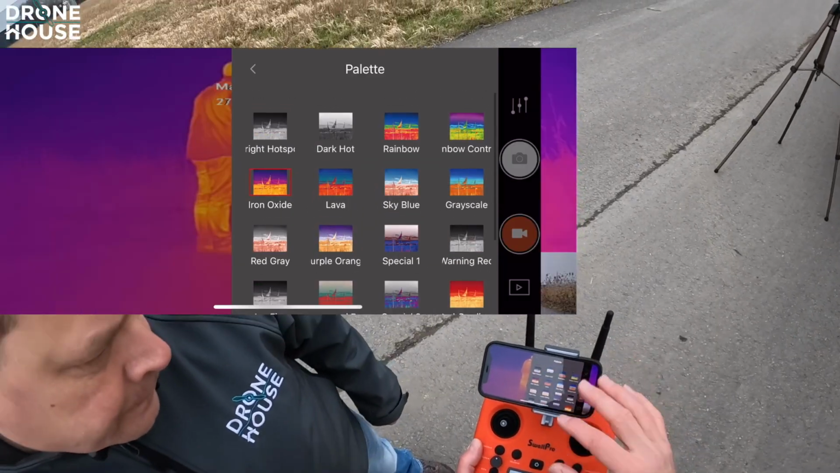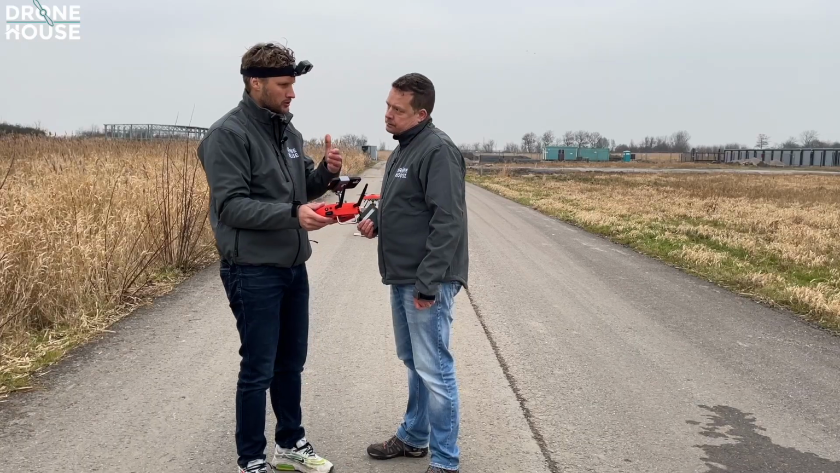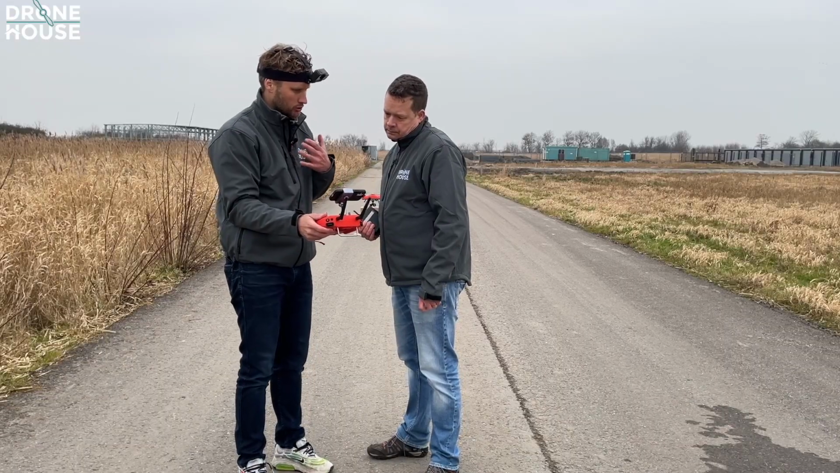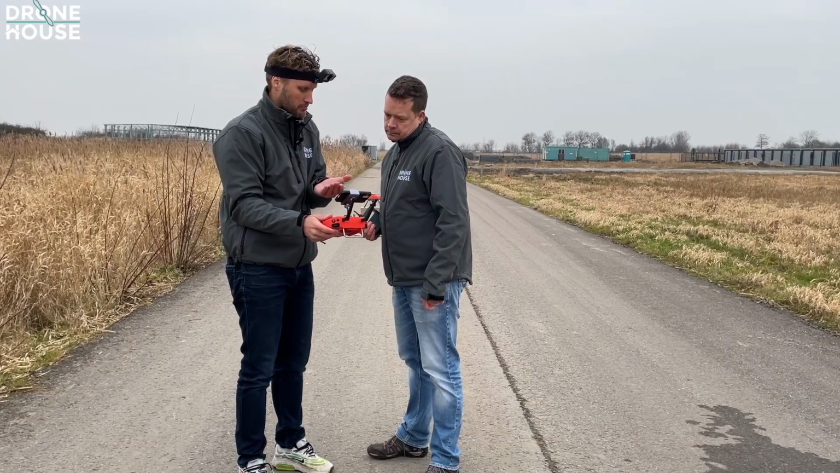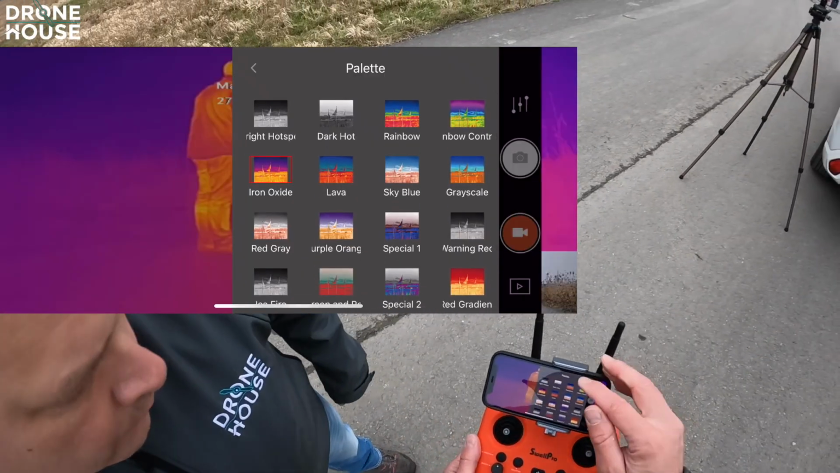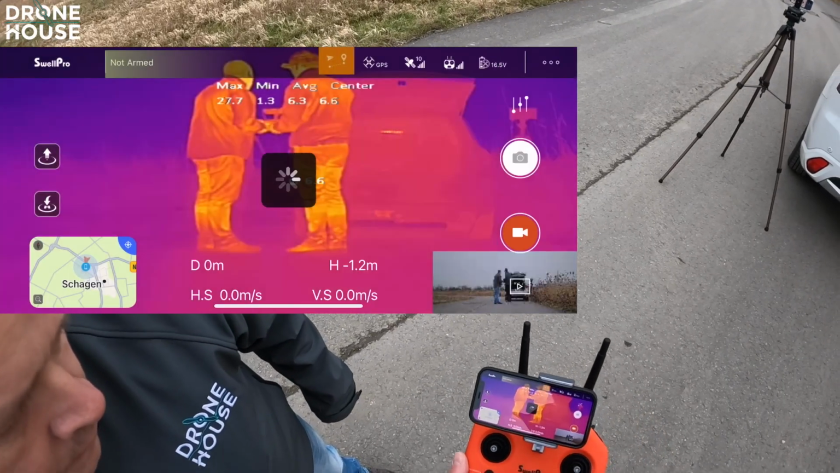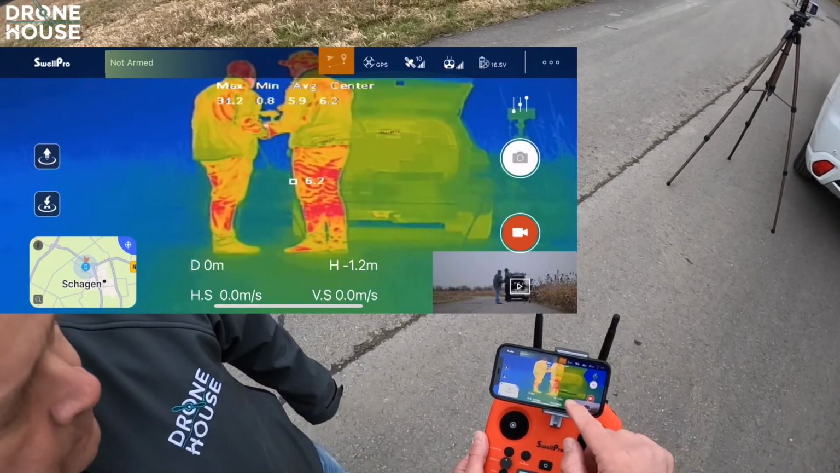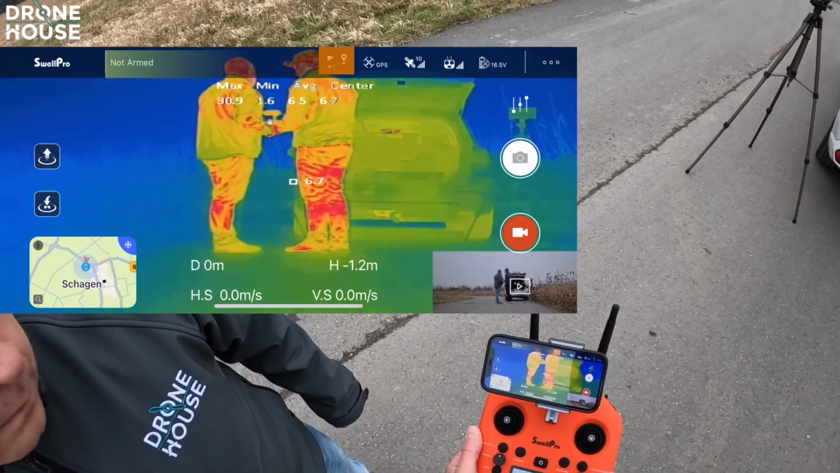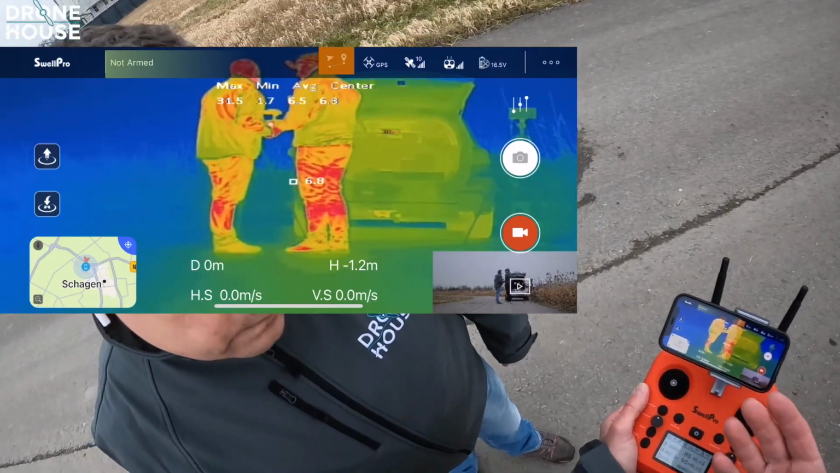Yeah, there are a lot of them, and for certain weather scenarios, you can change your palette. For example, when I'm doing a solar inspection myself, I prefer to use something like lava or iron bow. Show me. Yeah, this is what it looks like. It's now on something similar to rainbow, so I'm changing it now to rainbow. You see that you use other colors, and for certain scenarios it's better to use another type of color, okay?